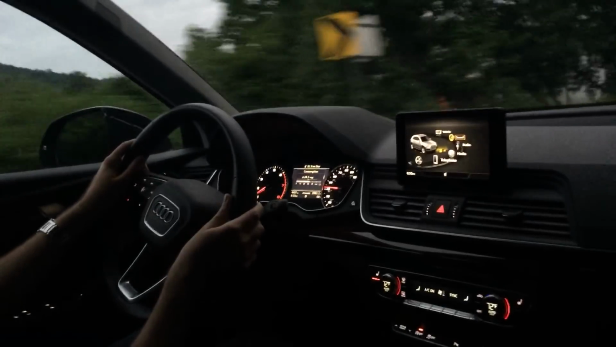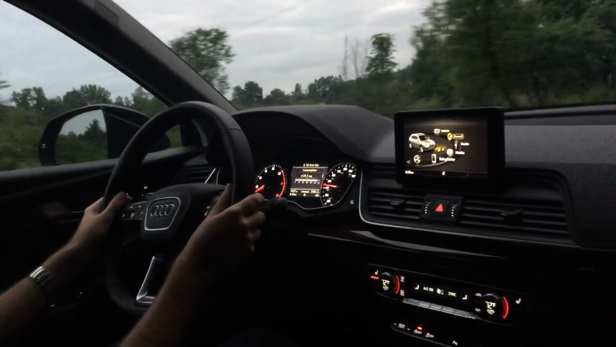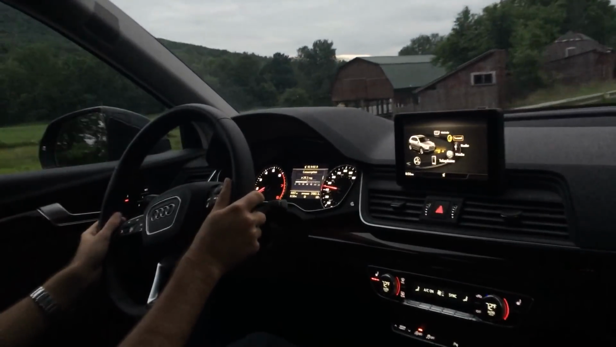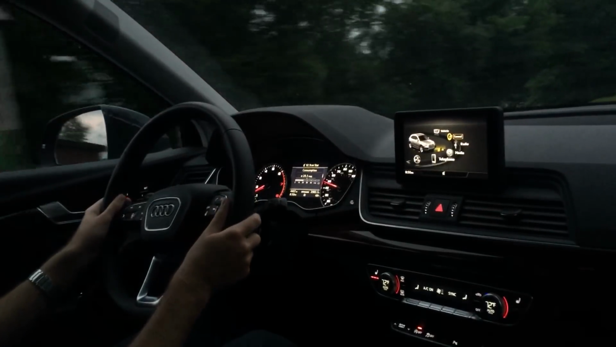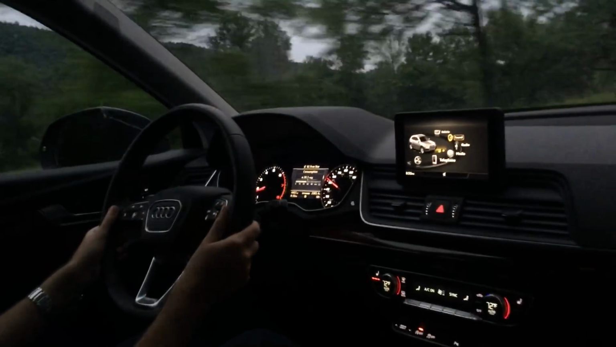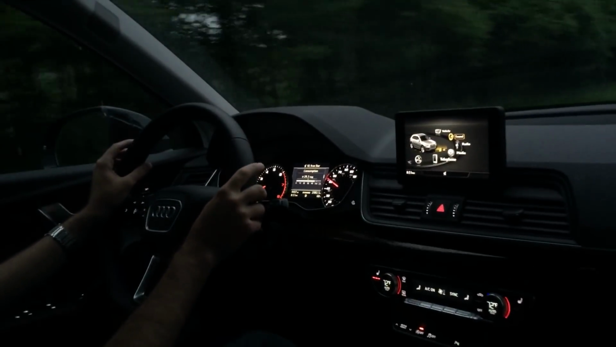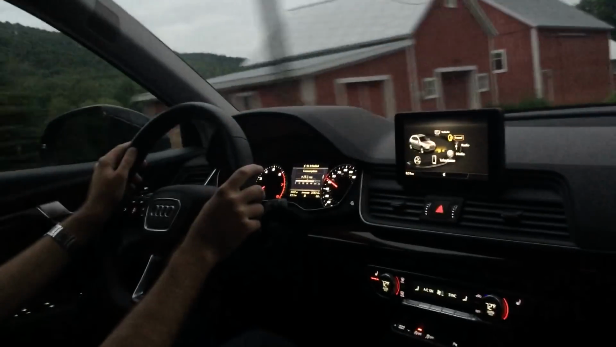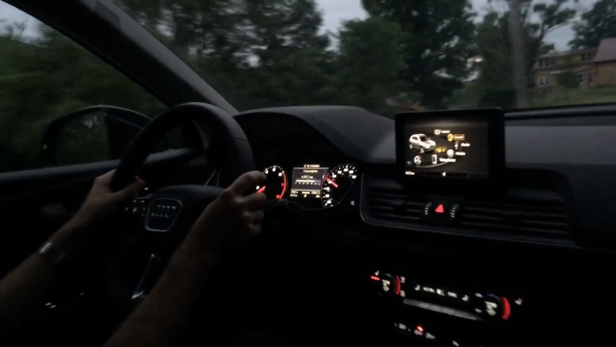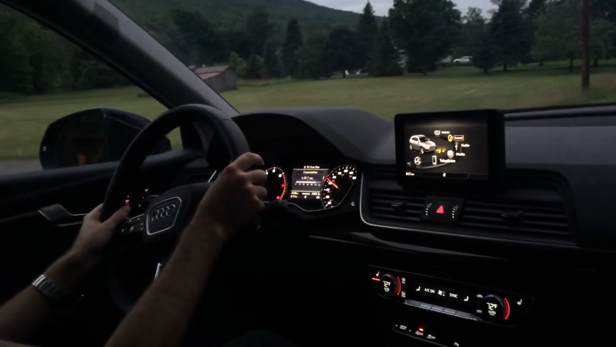A little chilly though. Moderate speed. This would be a good highway cruiser.